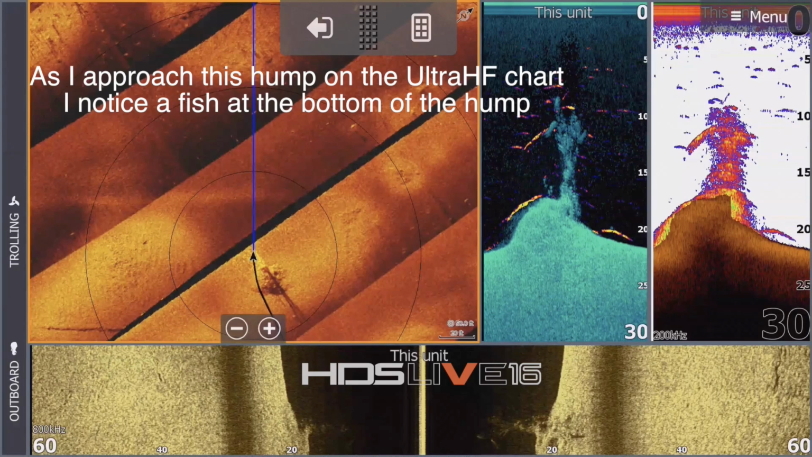You can hit spot lock with your trolling motor there, and if that thing tells you it's 2 o'clock position, 50 feet, you put your bait there and you cast there, and bang, you are on it every single time.